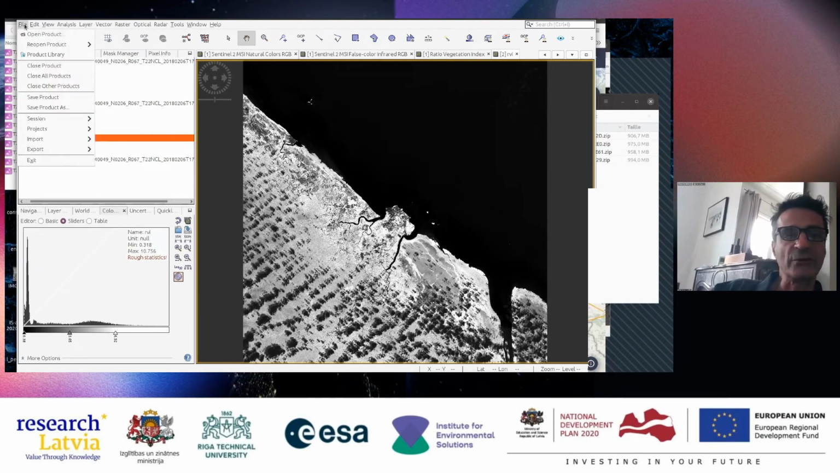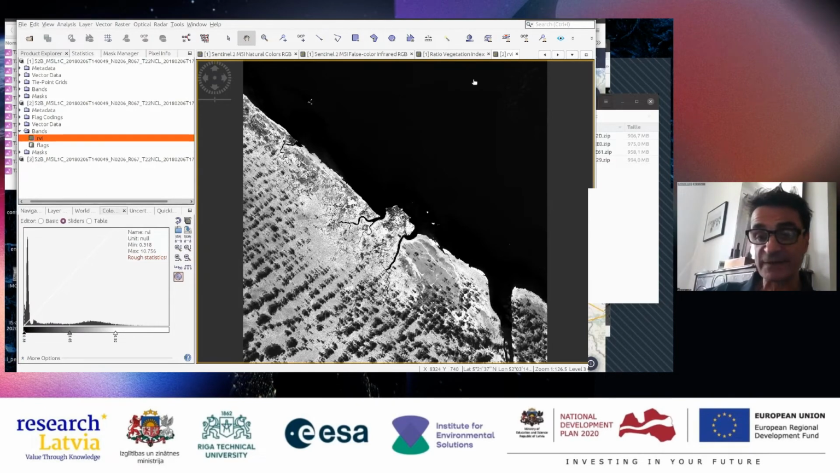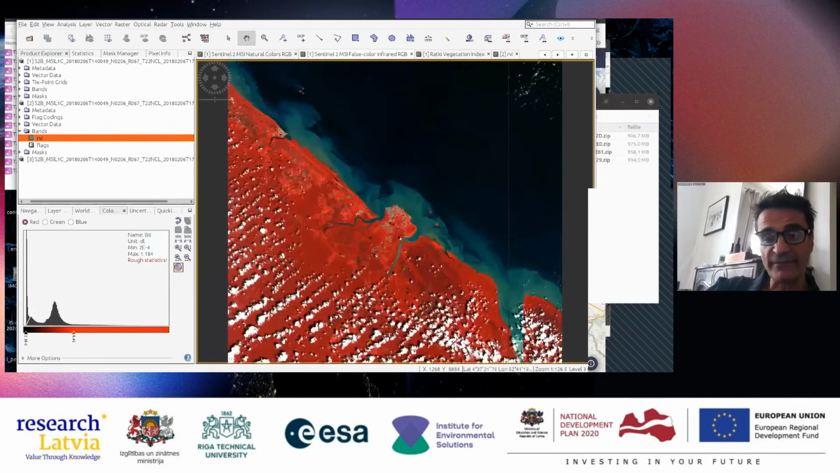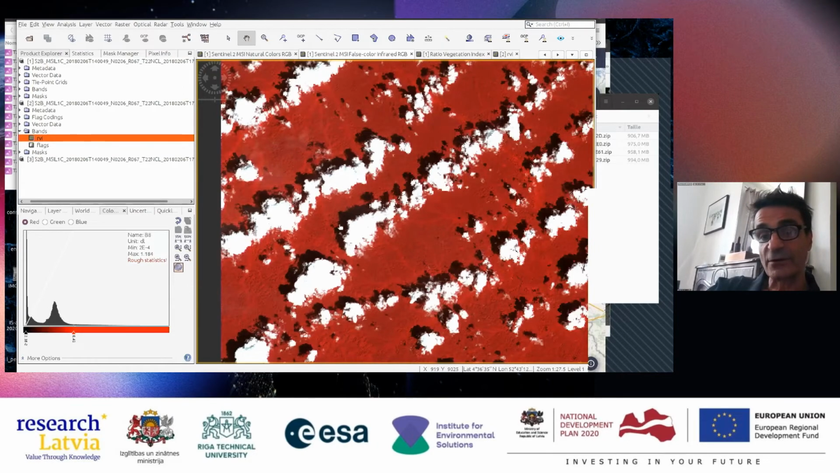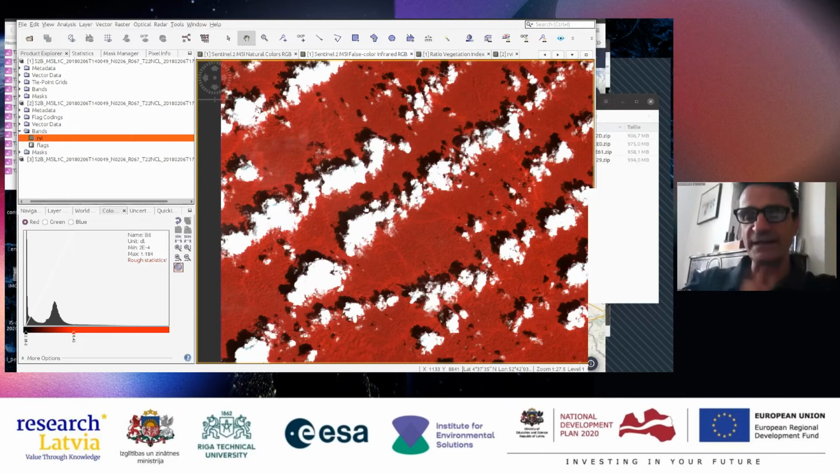So first, you close all the products because they correspond to the optical Sentinel-2 data. By the way, I forgot this morning to tell you, have you seen all the vegetation? It's an area with a lot of vegetation, and you have not only the clouds, but also the shadows. This is a big issue with optical data.